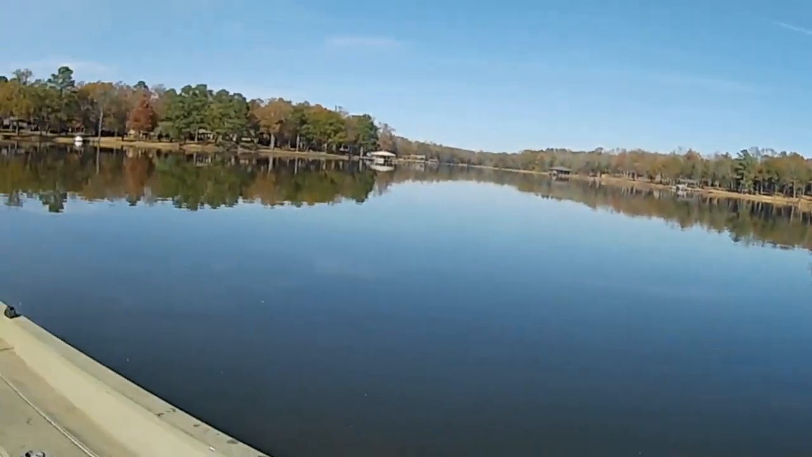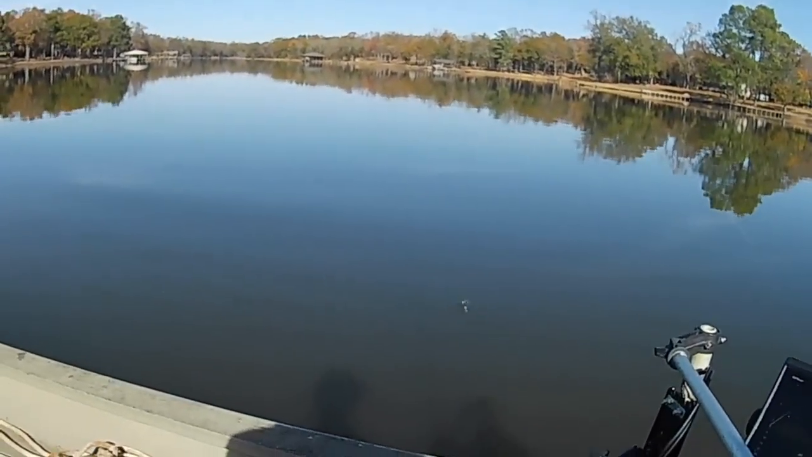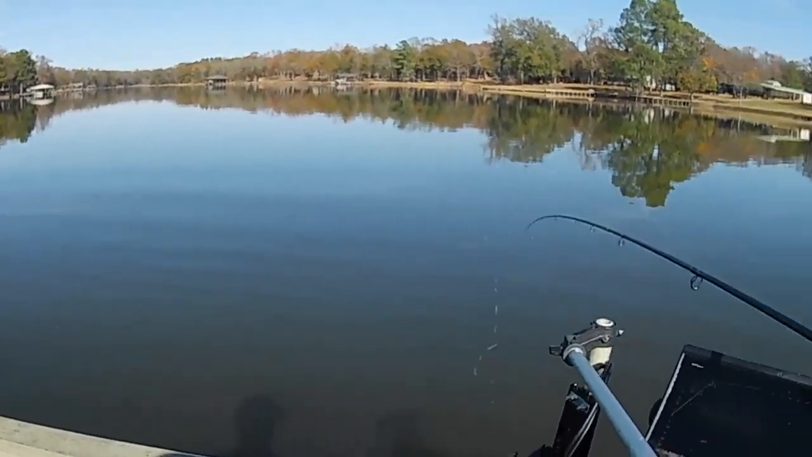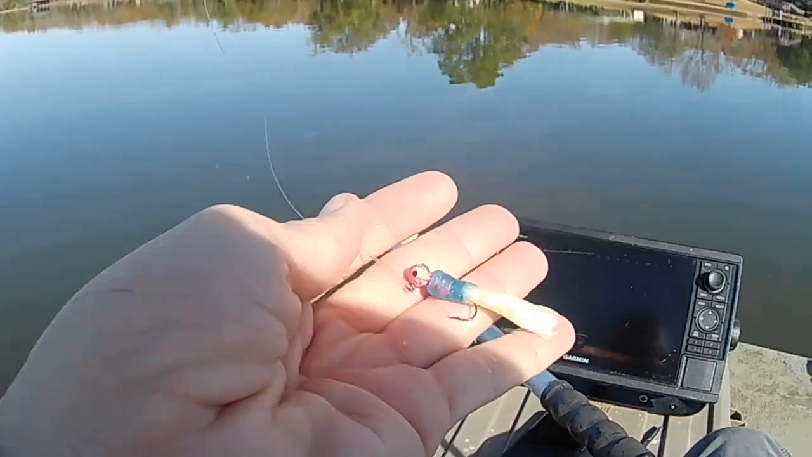Golly bum, shoot, knocked the fire out of that thing and I missed him. Shoot, caught me counting my change. Dadgummit. Let's see if he'll come back on it. No, he don't want it. I guess it stinks. Trying that old pink and blue now.